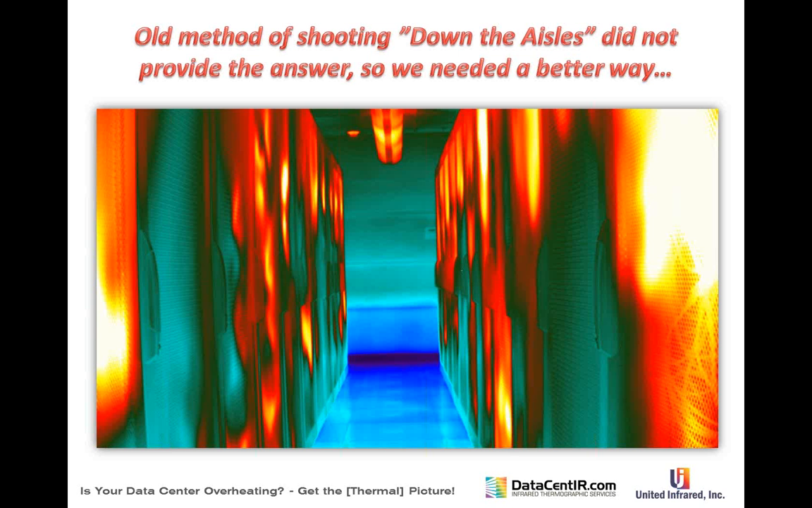All we got was a bunch of small micro views. And there is a value in shooting these types of images, because the heat from the servers actually impinges quite well on these kinds of surfaces, as you can see from this picture. And there's data, there are things that we want to know about it.